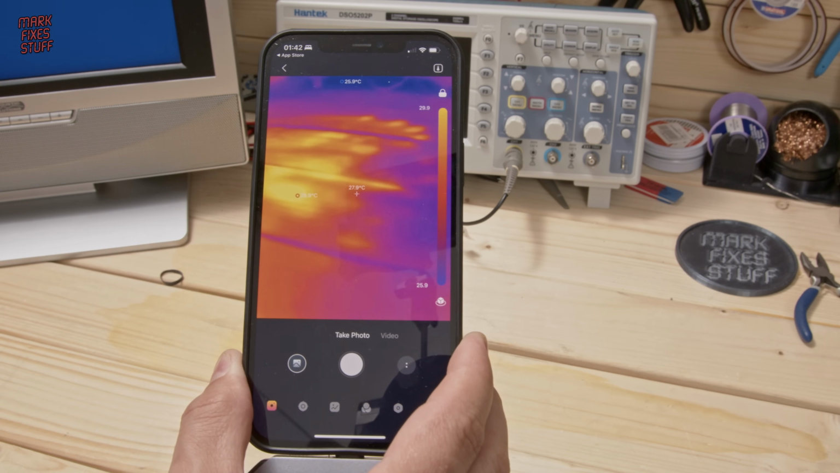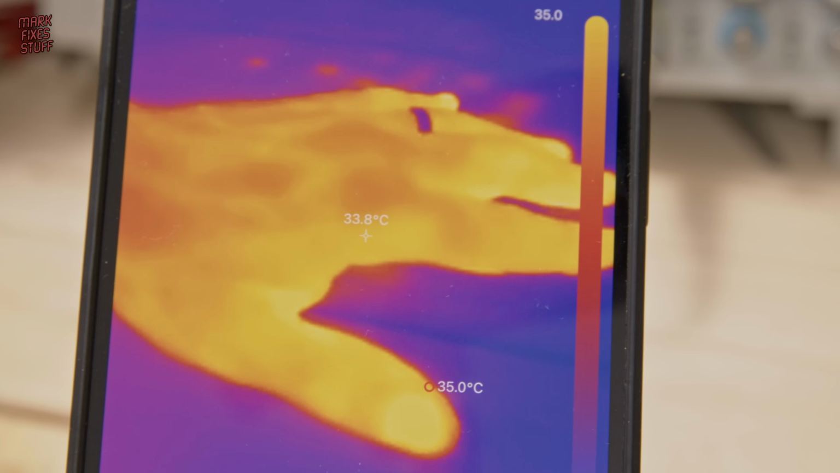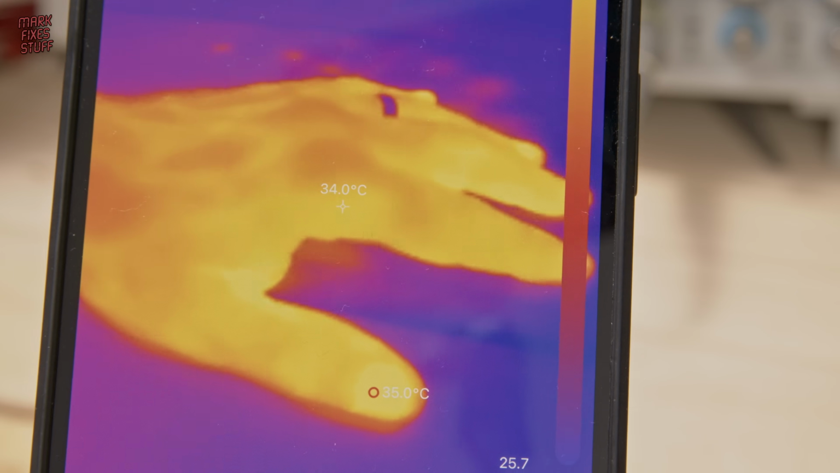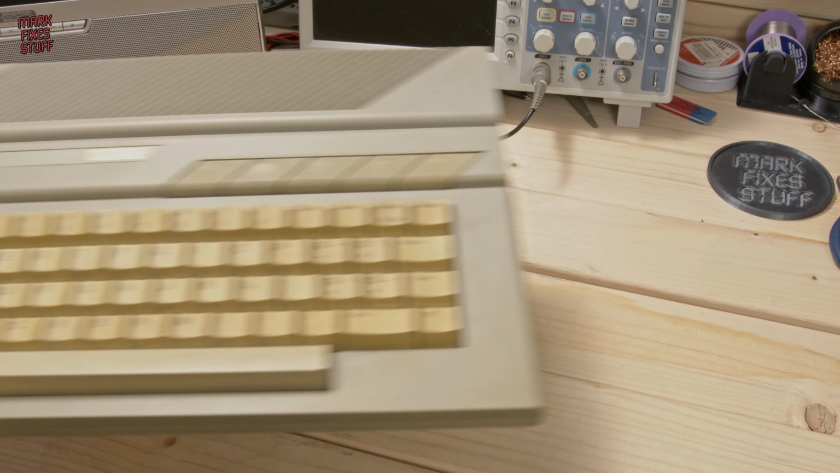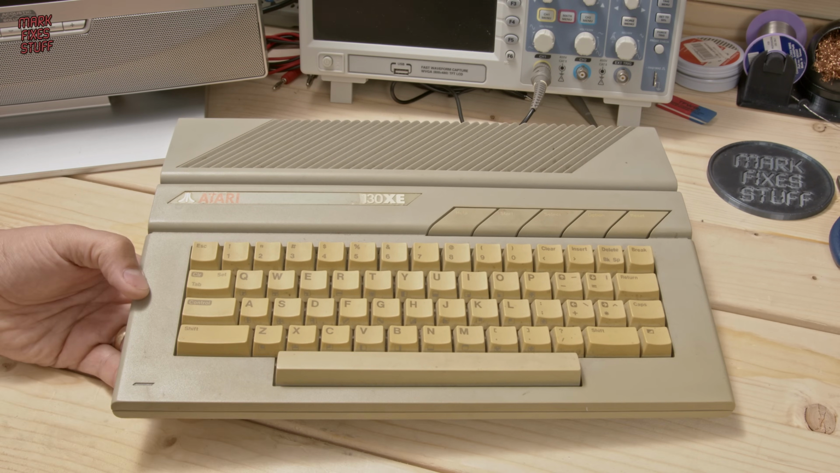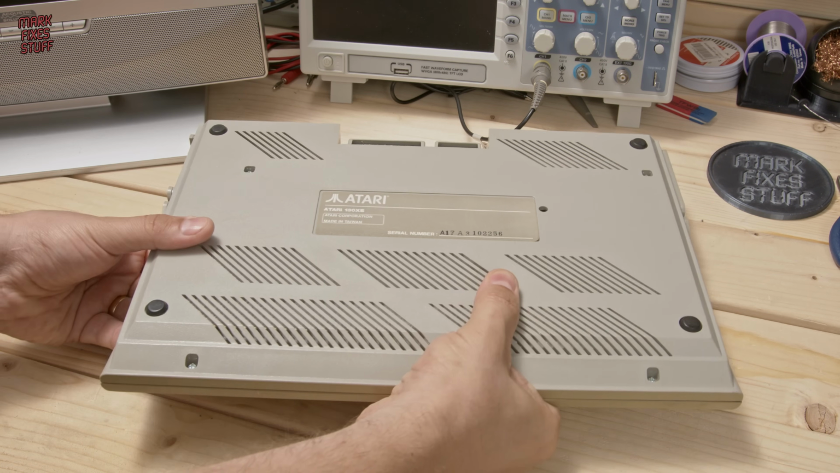I don't think I'll ever get tired of leaving heat trails on surfaces. It's boiling hot in here today, and the filming lights are on, so we will get some slightly abnormal temperature readings. You can ignore that in the real world. Talking of the real world, let's get back to our 1030XE.